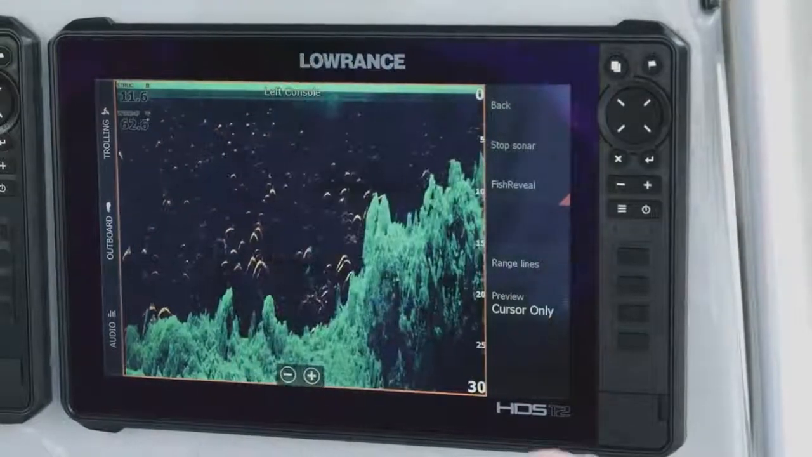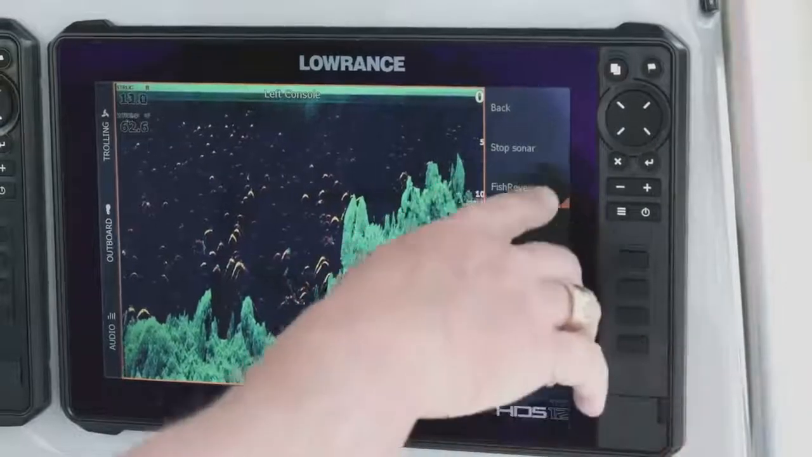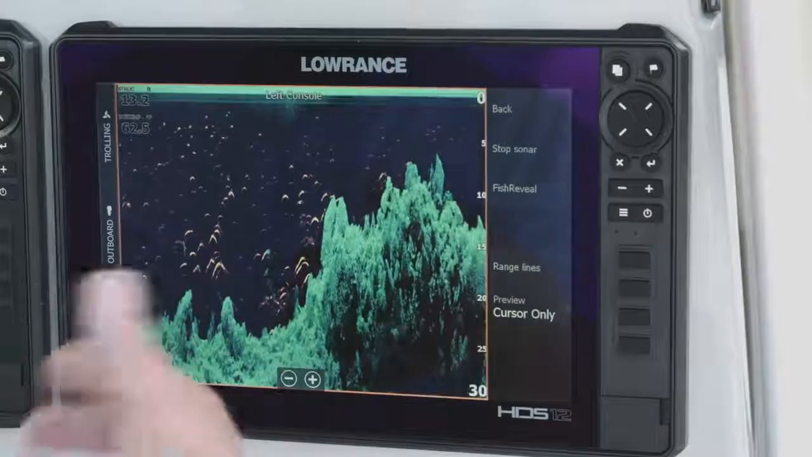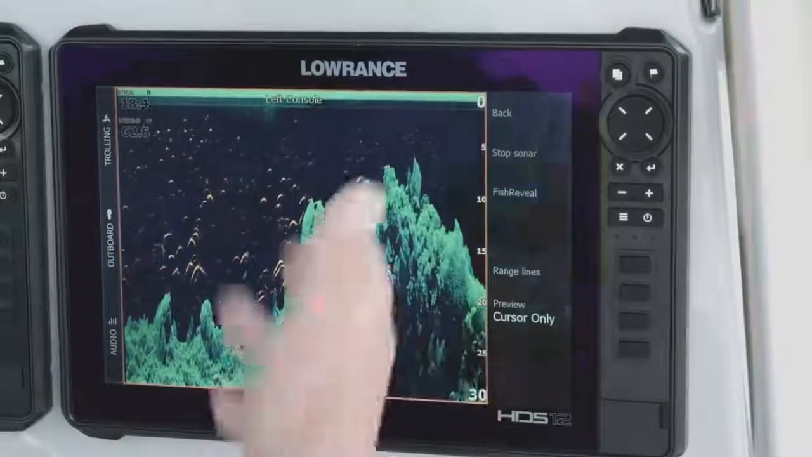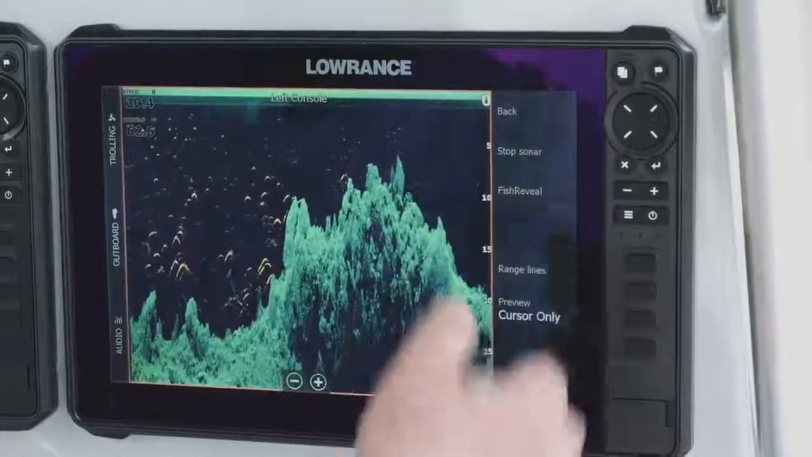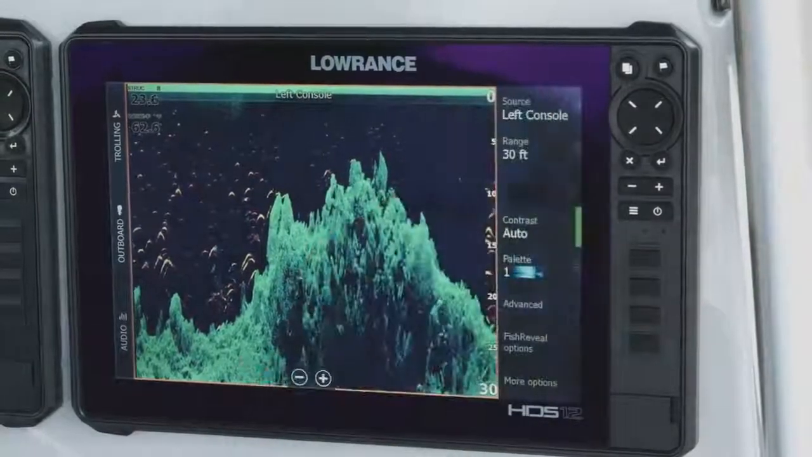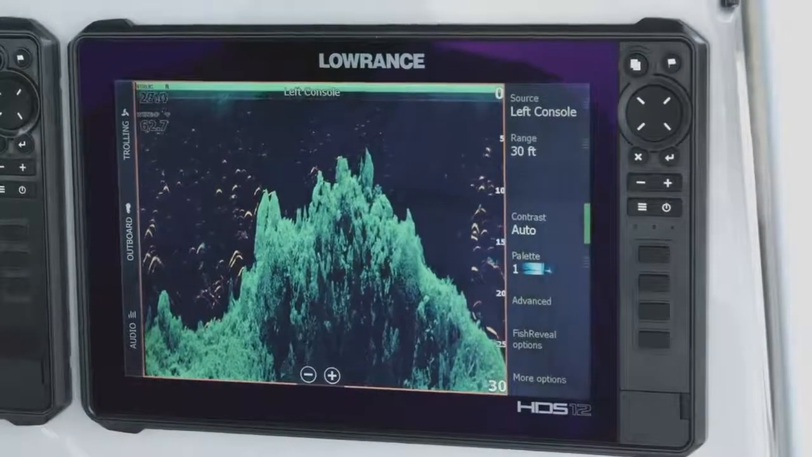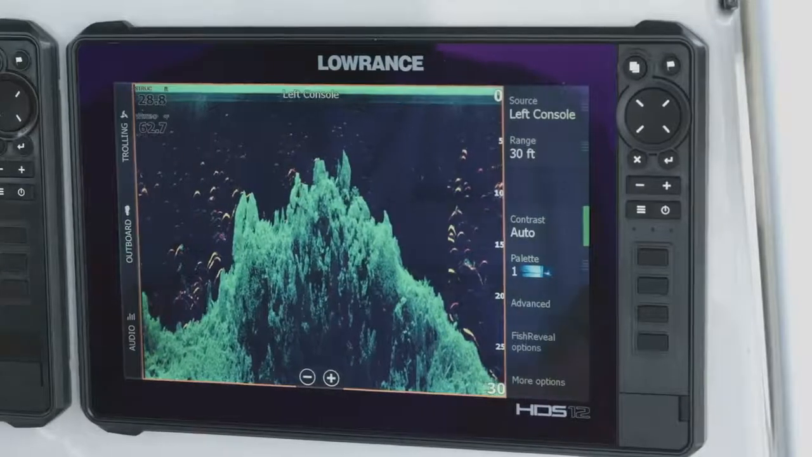And then if you just want to completely turn FishReveal off, you hit more options down at the bottom of the screen, and you just click off FishReveal and it turns it off. So as you can see, we start getting a clear screen. They're not showing up in there anymore. You're just getting what you would see on your normal DownScan imaging. But again, I like using FishReveal, so I leave it turned on. One of the things I like about it is that on my DownScan screen with it turned on, I really don't have to use the real estate to have a 2D sonar up unless I want to.